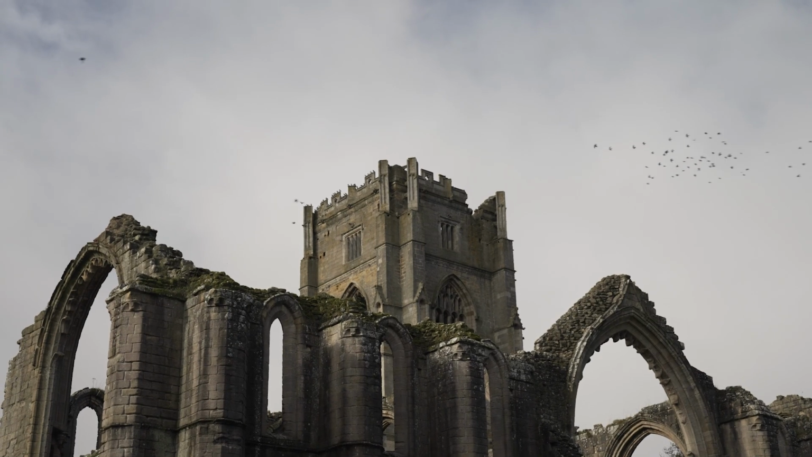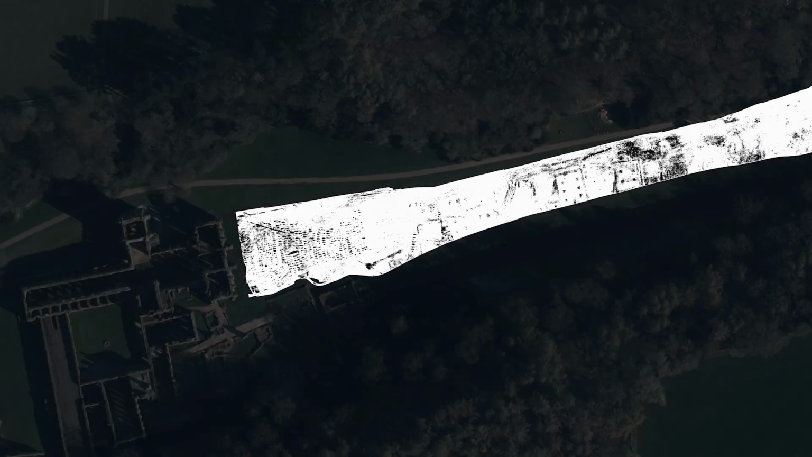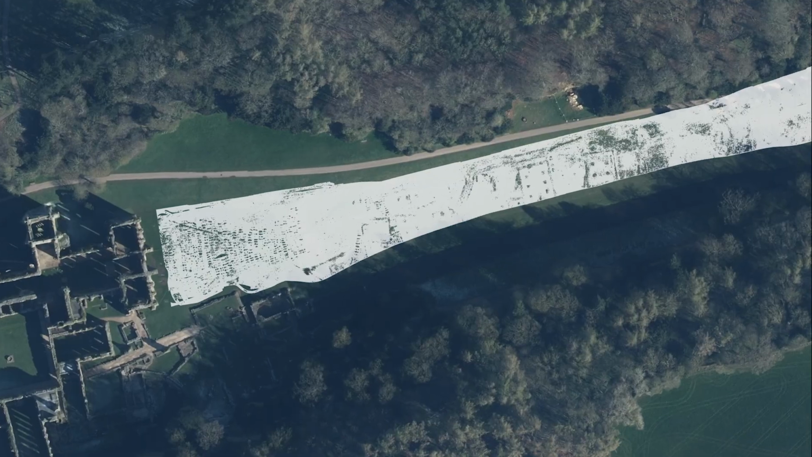We capture snapshots in time that record a slice of history that also have a multitude of uses to help plan sustainably for the future.